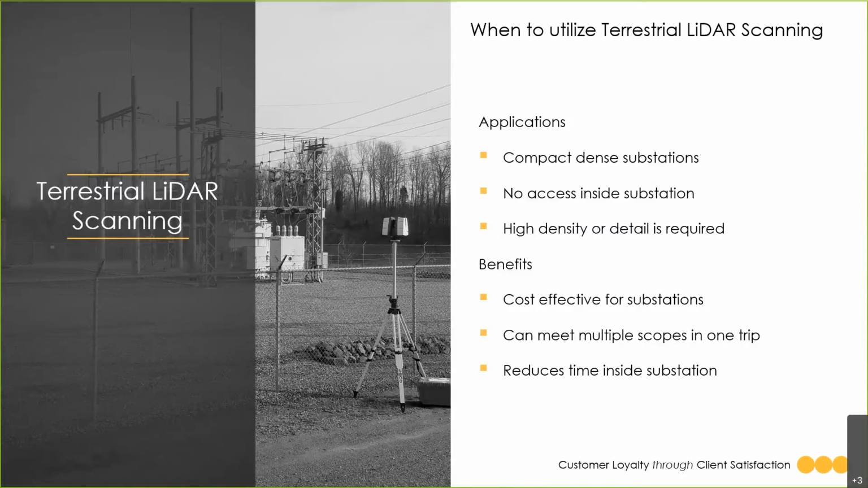Some station sites, you're allowed to get a little bit closer to the equipment, but when you ramp up the kilovolts, you're limited on how close you can get to the equipment. With its versatility, you can also utilize it when you may not have access inside the substation. As you can see in the picture, the scanner is placed on a tripod that is raised above the height of the fence and collecting data from the safety of the outside and controlled access.